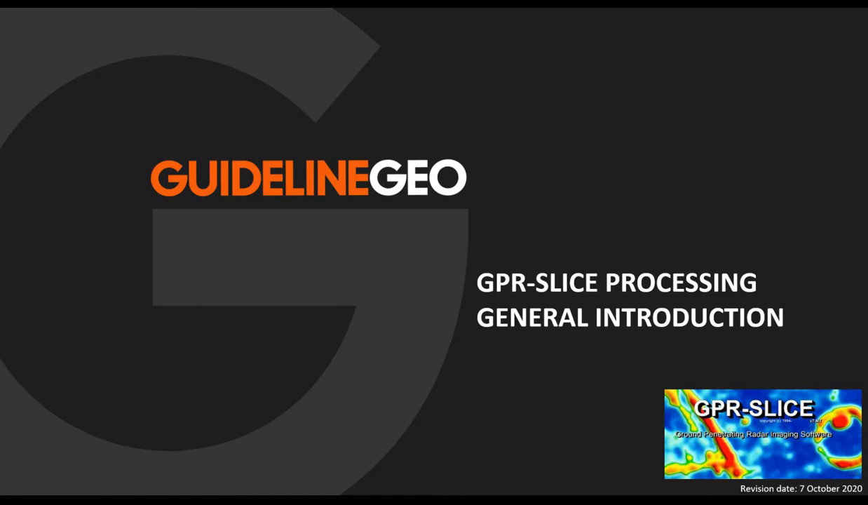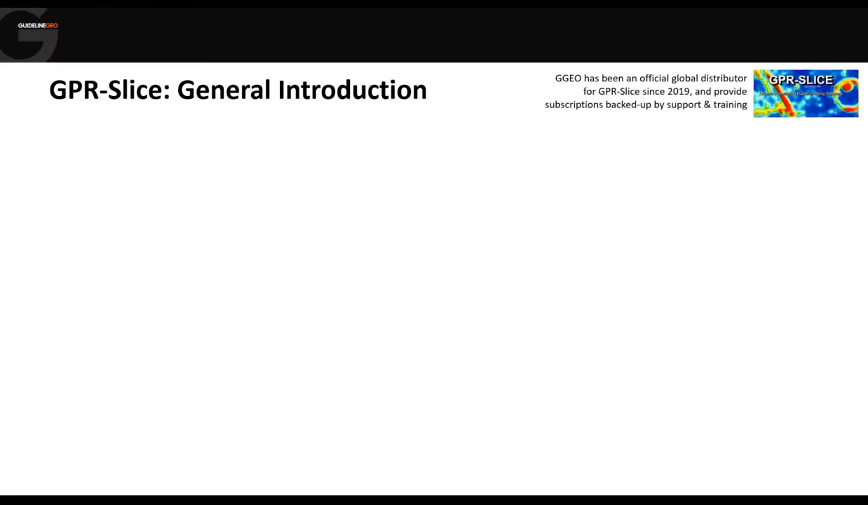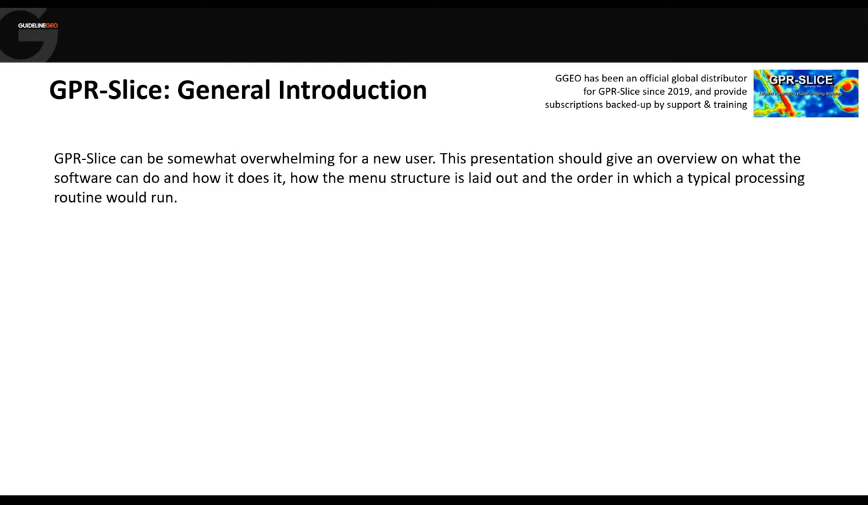The plan would be that in coming months, we'll do some more focused sessions where we look at either a single processing technique or a single methodology or a single application. We've been a distributor since early 2019, and you can obtain subscriptions for the software from us, and if you do, then we'll be backing that up with both support and training. This presentation really is to try and make first steps with the software much easier for you, and also help you understand whether, if you're not using it already, it's something that would be suitable for your requirements.